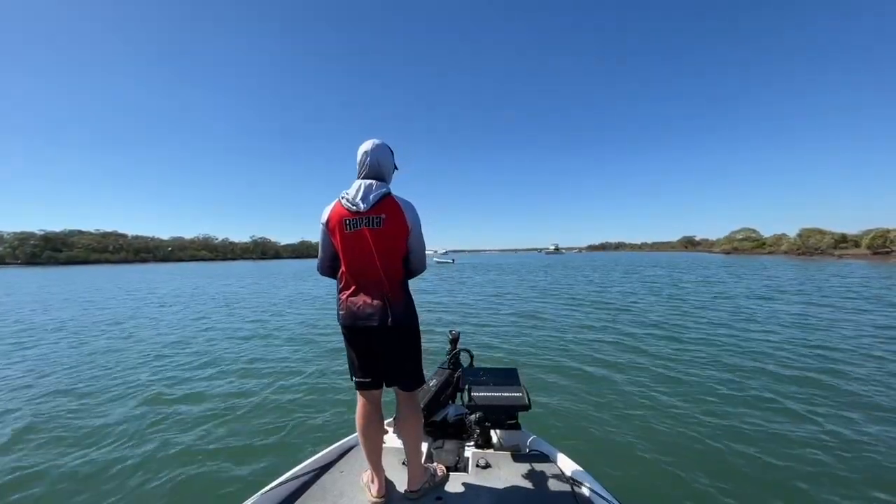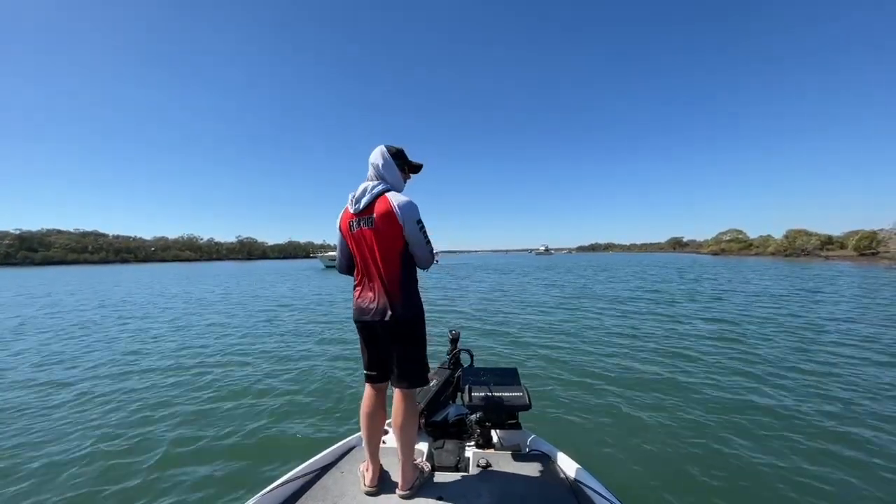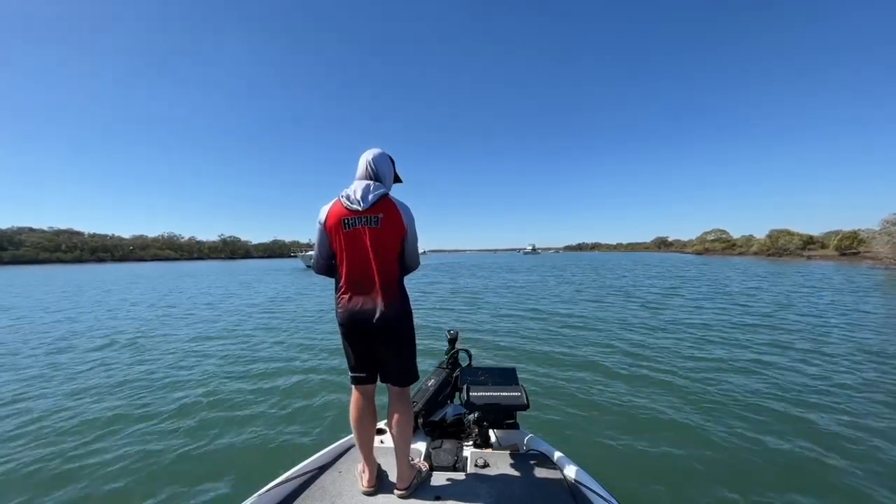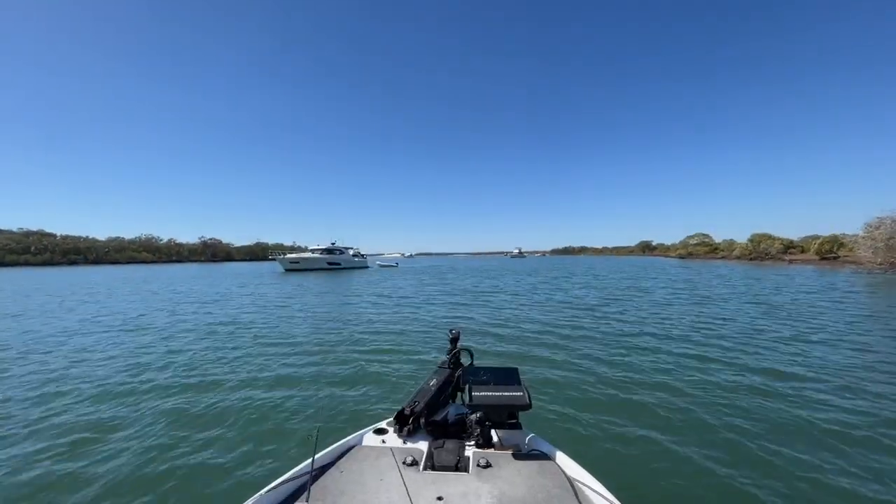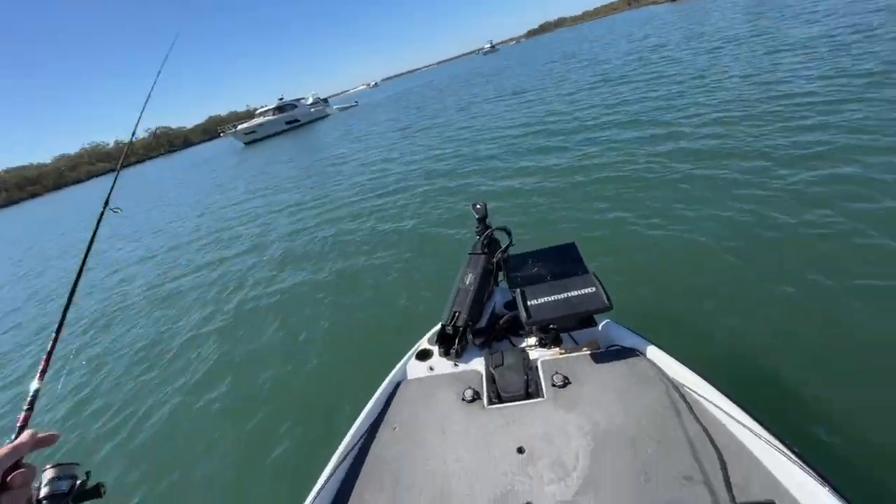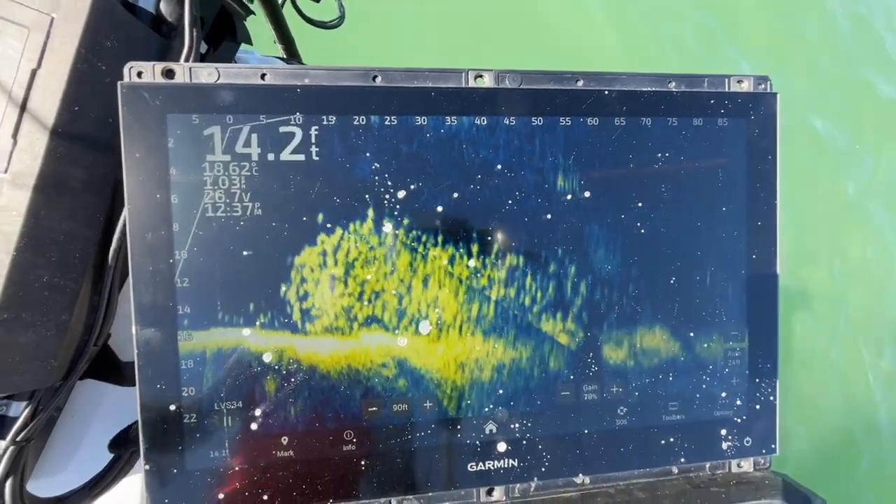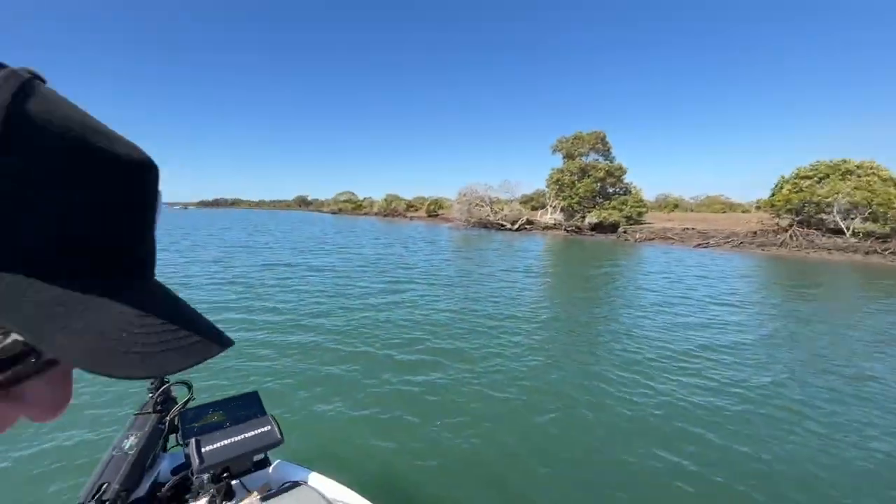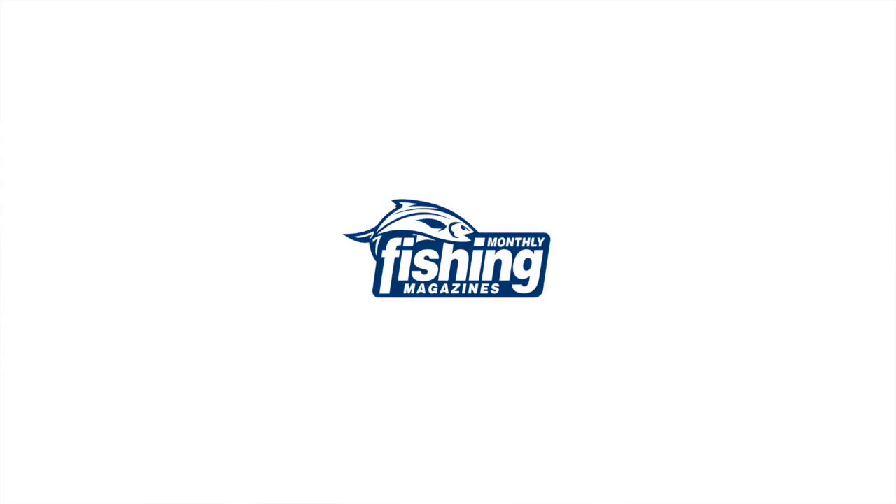We fished the whole tide here today. When I got here, it was just on the top of the tide, and now it's nearly finished run on the bottom of the tide. Massive school of luderick here. I'll show them to you again. Won't hook up the gear, but check that action out. So yeah, the boat gets close to them, they don't suspend anymore, they start diving to the bottom.